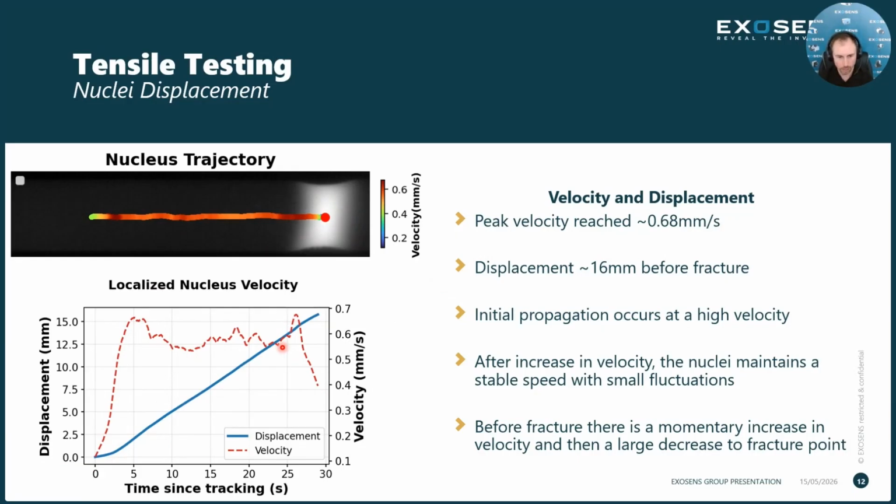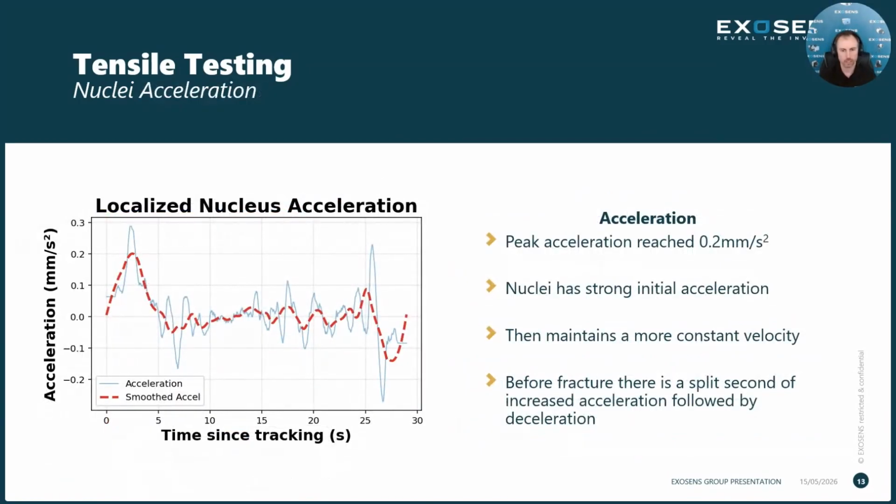And again, we get that high initial velocity. So it starts off really fast and then it smooths out. Before fracture, you get a momentary increase in velocity and then this large decrease at fracture point. We could even take a quick look at the acceleration, and we're going to get the same story here. There's a big increase in acceleration, and then again, a stabilization of the speed, so it's not really changing too much. And big acceleration, momentary acceleration, followed by a sharp decrease right before the fracture point.